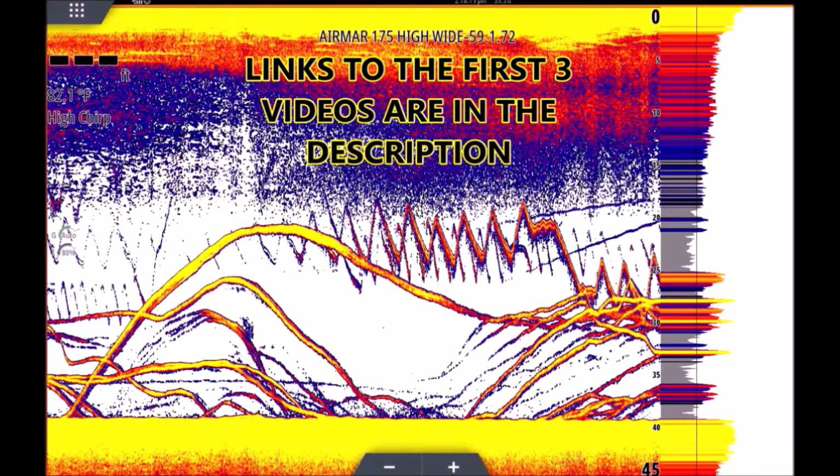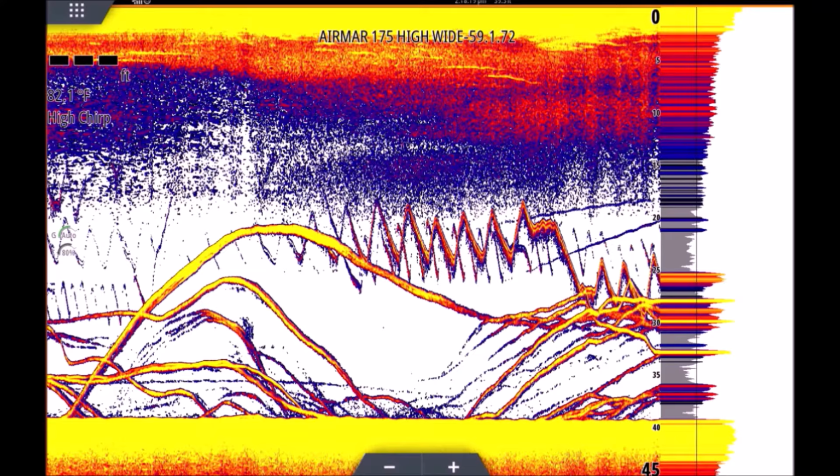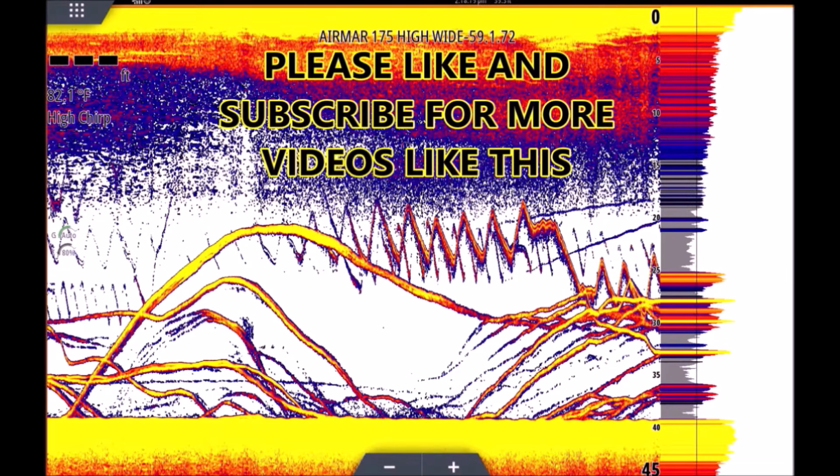So here we go. Alright, this is a great shot here. It kind of gives examples of the things that we talked about in the first 3 videos. Right away you're going to see a giant worm across the screen. Remember we talked about sending a ping down and the ping bounces off the bottom, and anything that interrupts the ping shows up as a return. And we spoke about, if you go over the fish really fast, the boat is moving fast, you may only hit the fish with one ping, so you only get like one little dot on the screen. And when a fish spends a lot of time under the transducer, it can absorb a lot of pings.